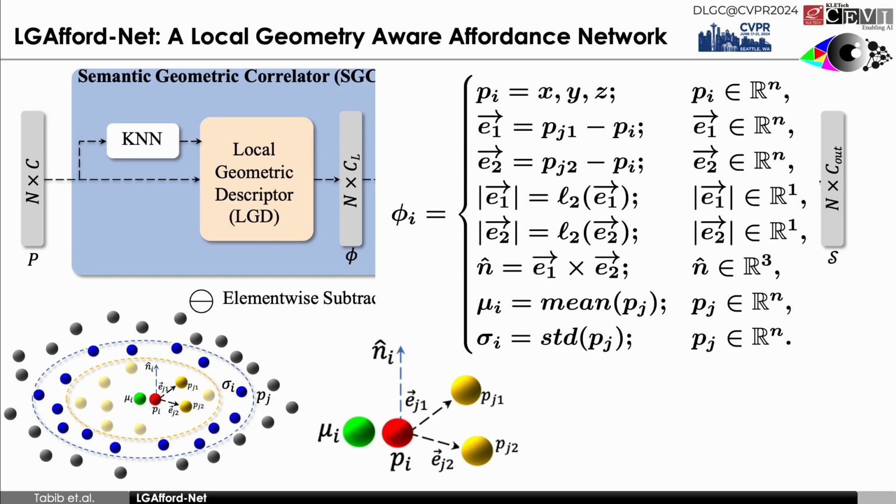Specifically, Pi represents the query point, E1 and E2 represent the edges between the query point Pi and its nearest neighbors Pj1 and Pj2, respectively, describing the sparsity of the point cloud. The normal n is computed from E1 and E2, providing the information of the orientation of the local patch.